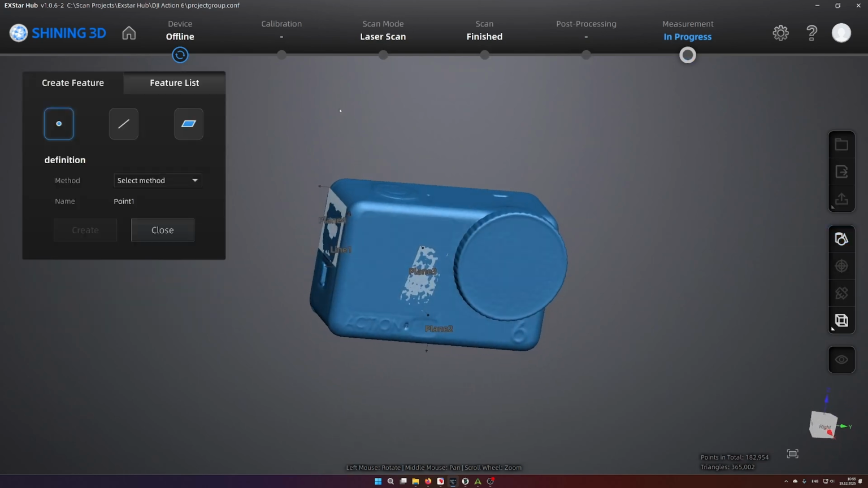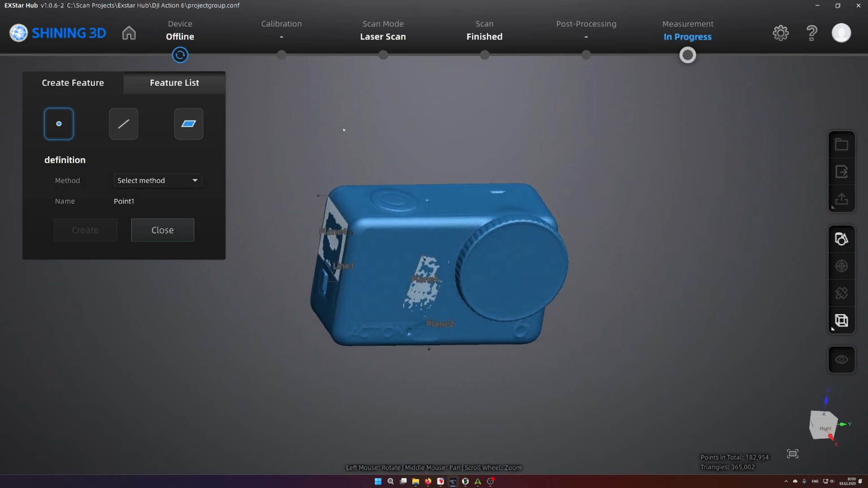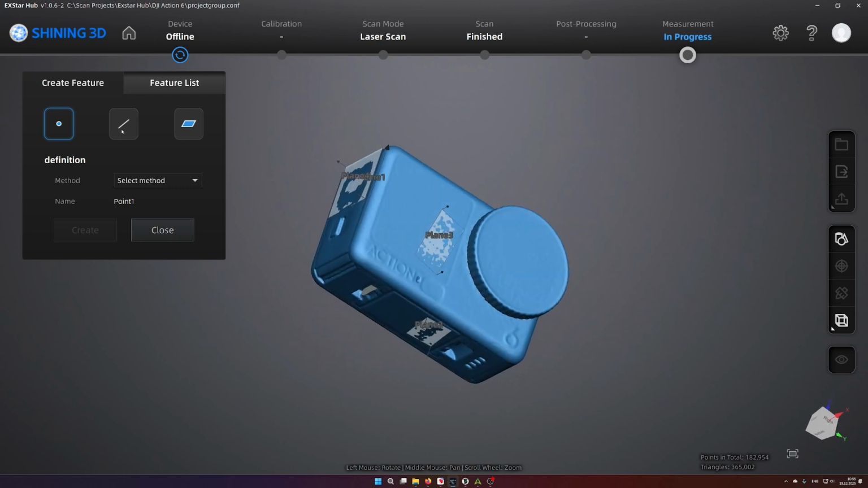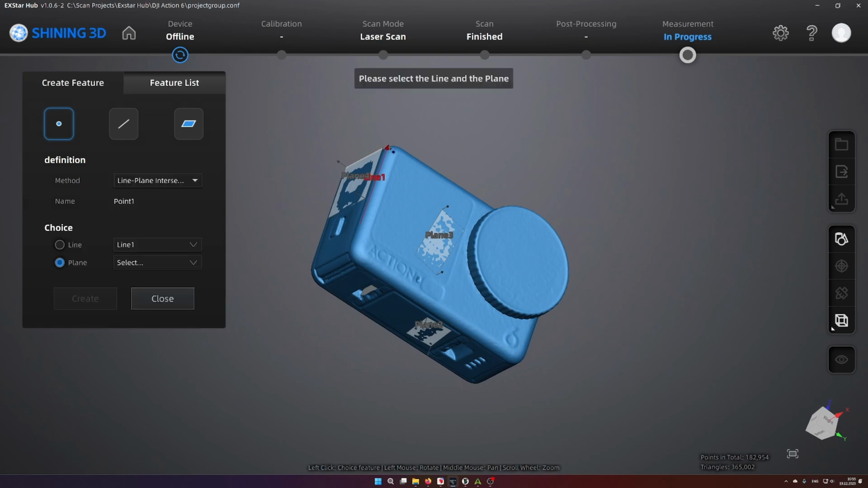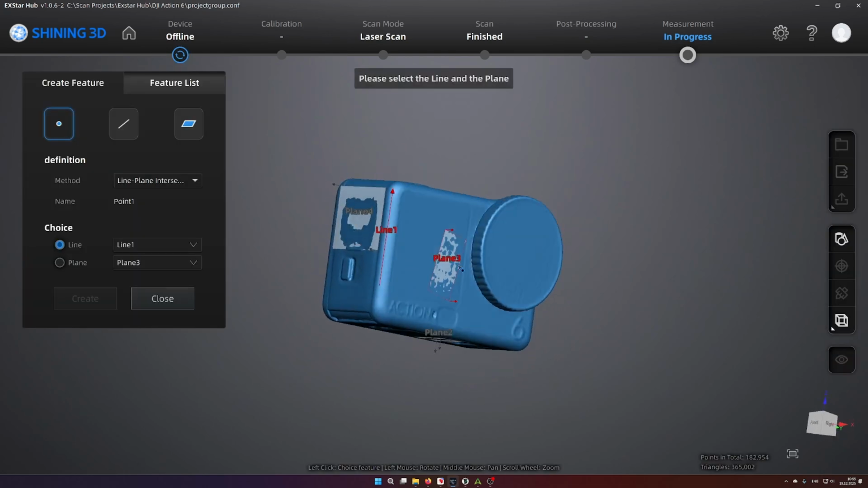And now we need a point, and the point will be somewhere here in the front, maybe. Line plane intersection. This sure sounds, is it possible? No, it is not possible. So I will maybe try plane, okay.